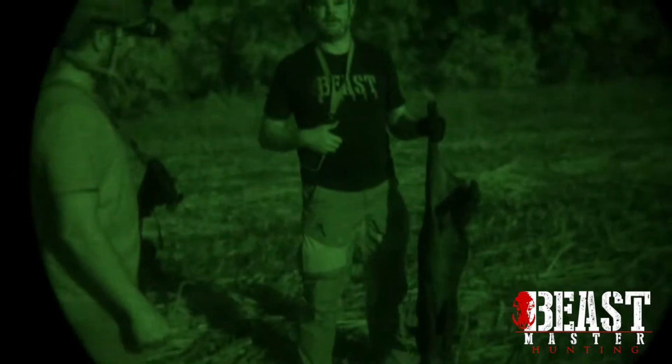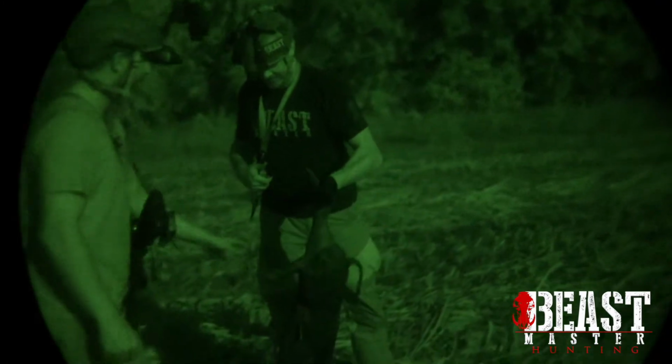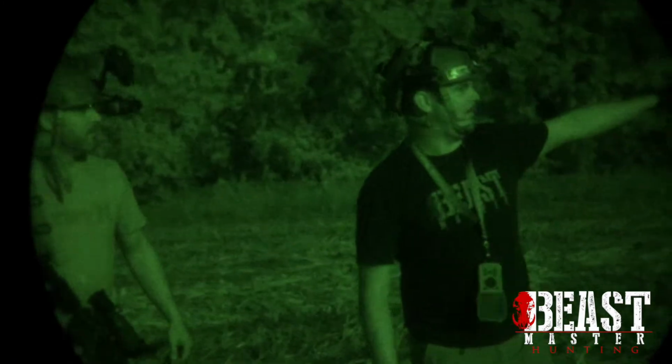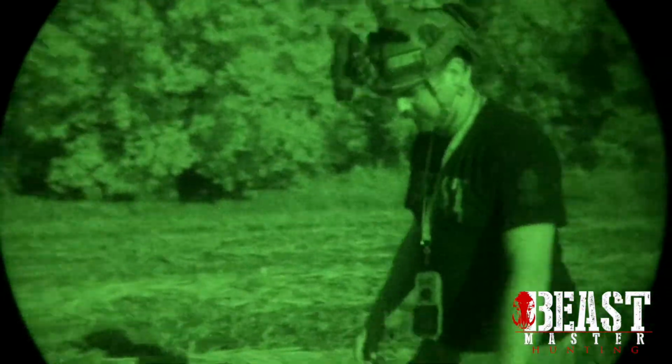That's a good one for the barbecue. Man, he's heavier than he looks. Felipe will eat the hell out of him. We can see that big one a little further down, so we're going to get this little guy loaded up. Head down, check out the big one.